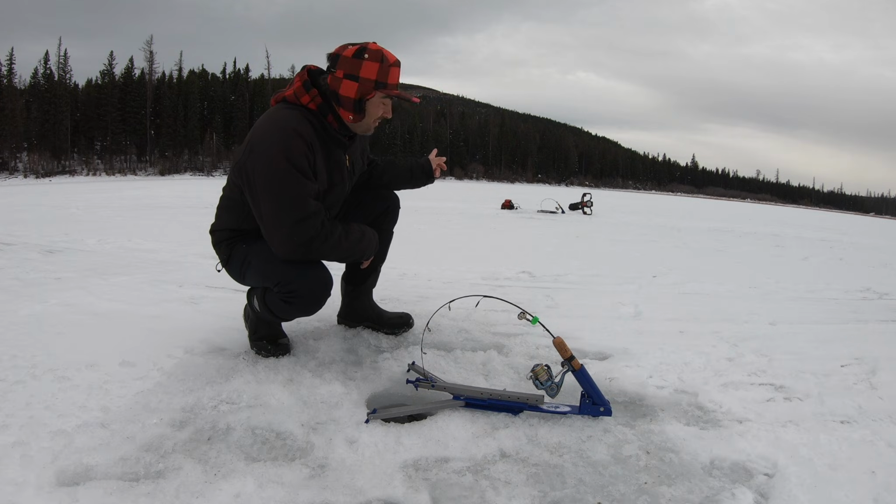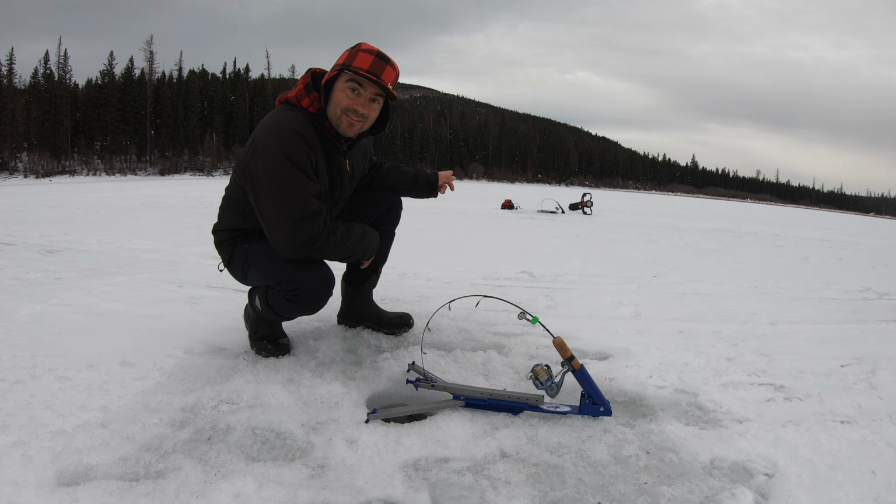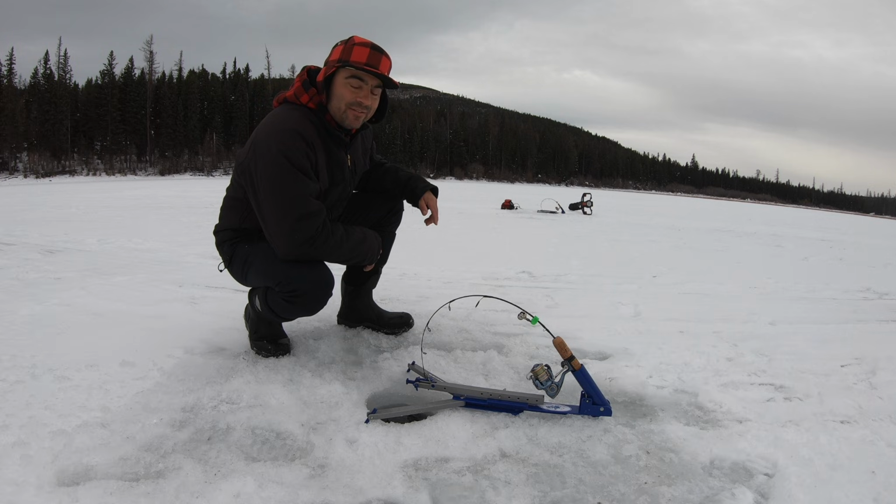So when I was just setting up that jawjacker, as soon as I went down, there was a fish there. He came in 3 times. I couldn't really feel if he was biting or not, but then he swam off. So that's a good sign. There's fish around. I'm in the right zone.